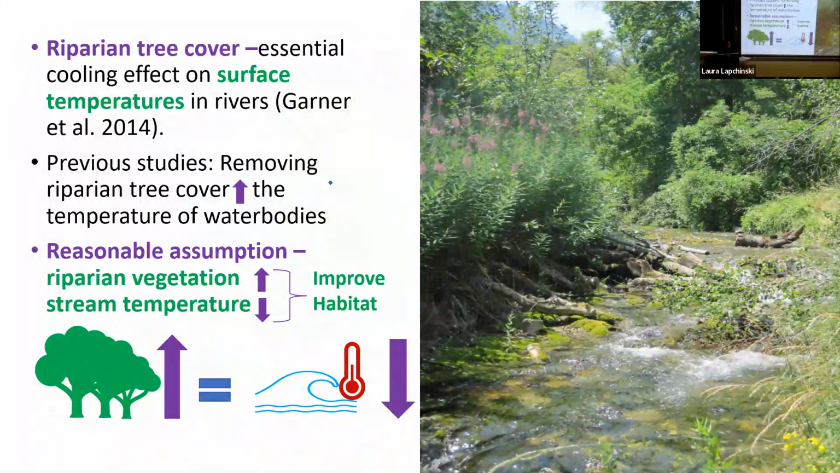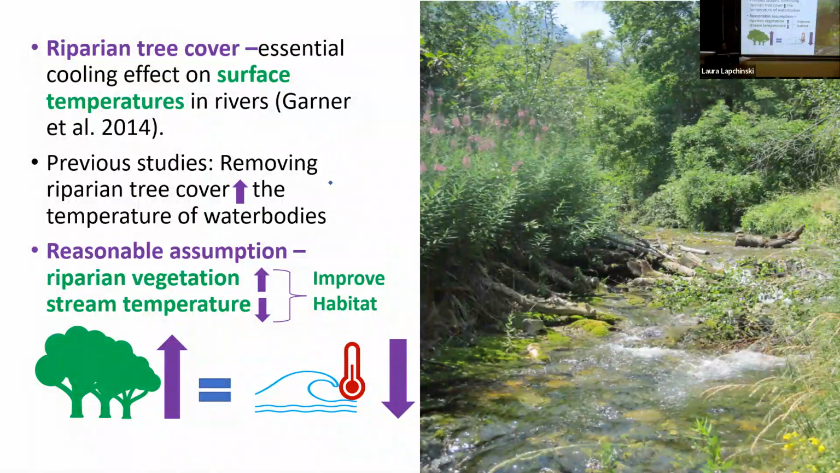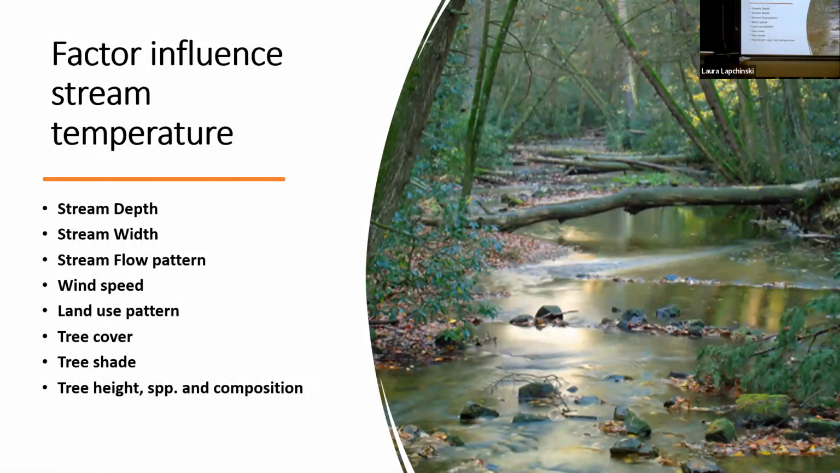This leads to a reasonable assumption that increasing riparian vegetation can reduce the stream surface temperature and improve the habitat for aquatic organisms. Many other factors also influence stream surface temperature: stream depth, width, flow pattern, wind speed, land use pattern, and tree cover, shade, tree height, species, and composition.